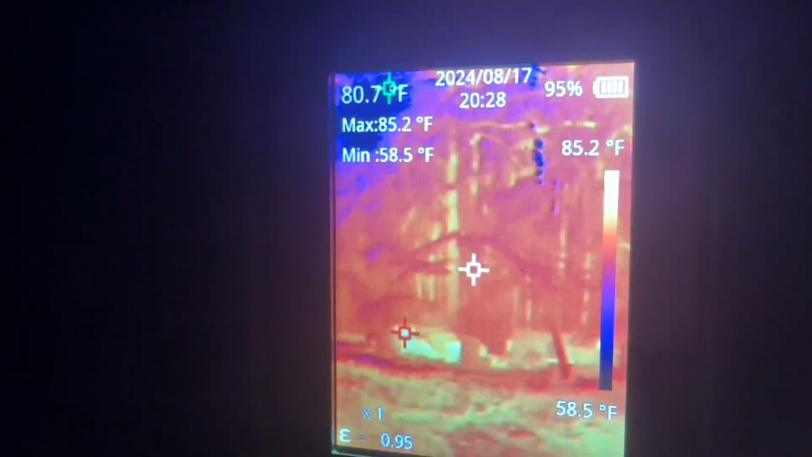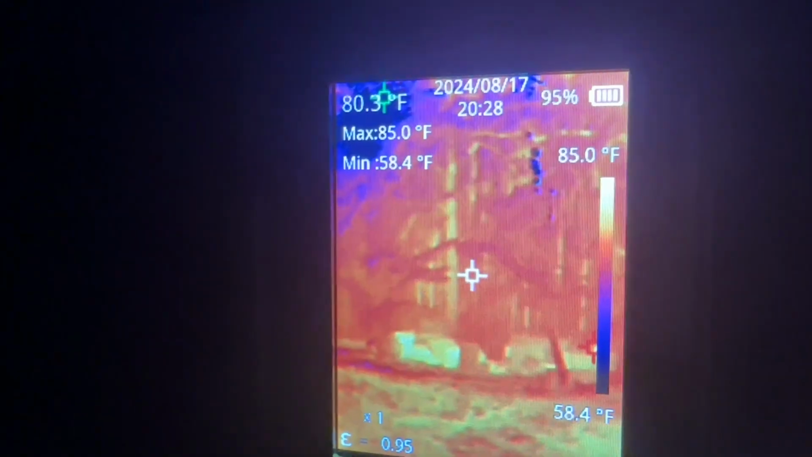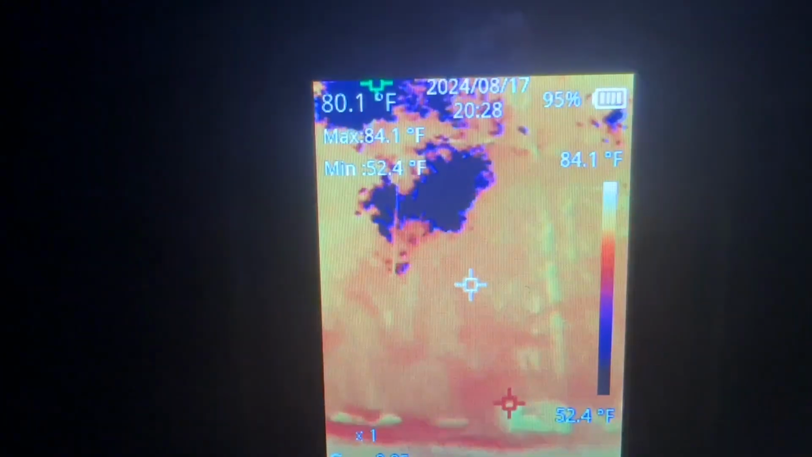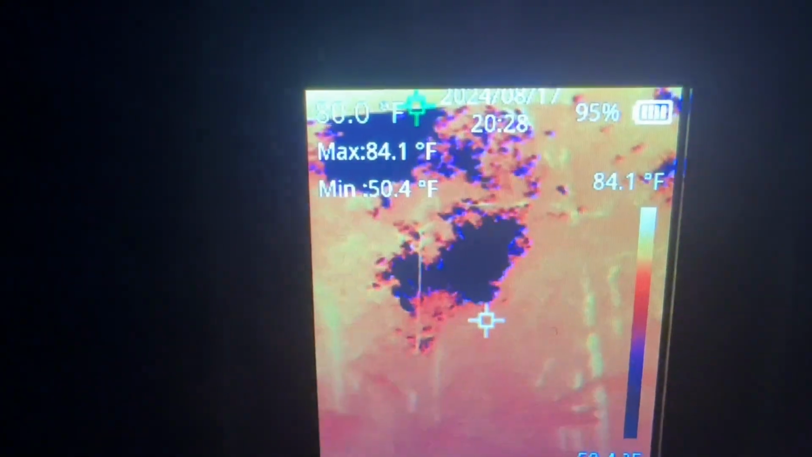Okay, this is going to be a kind of one-off deal because it's hard to capture this through the camera. We're looking through this handheld thermal imaging camera, and I'm going to tell you what, the pixels on this thing are amazing, but we're having to go through a camera too. I'll turn it like this and go up. You see that black spot right there?